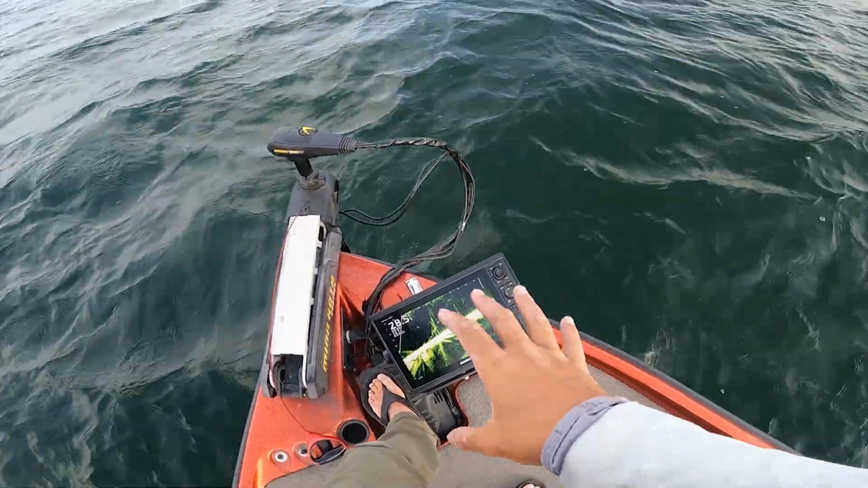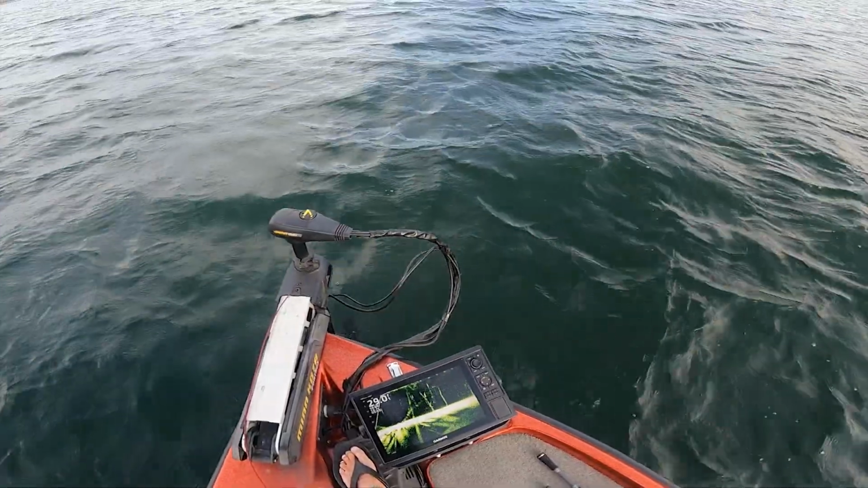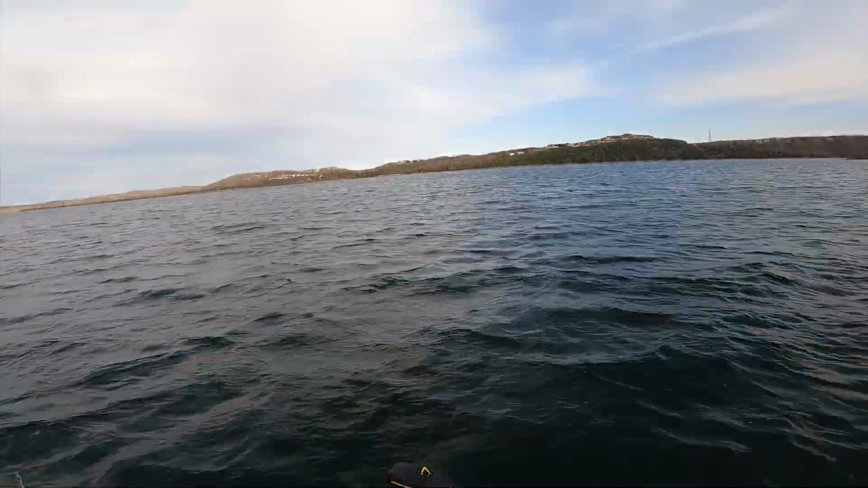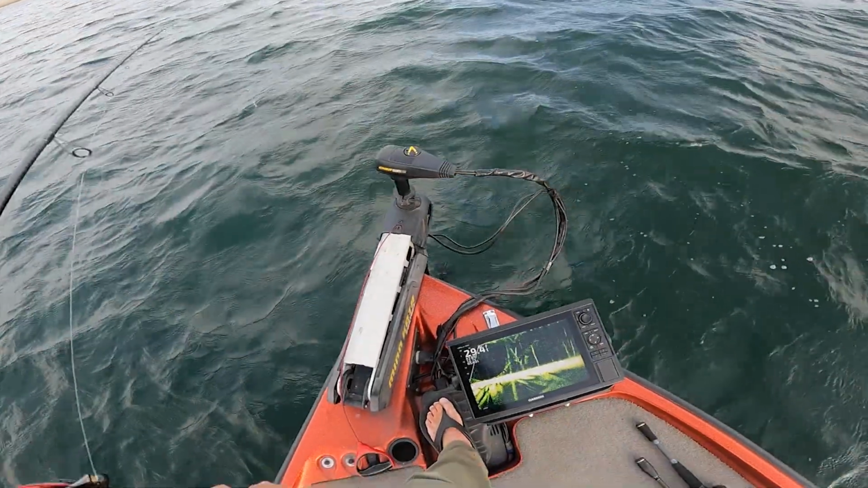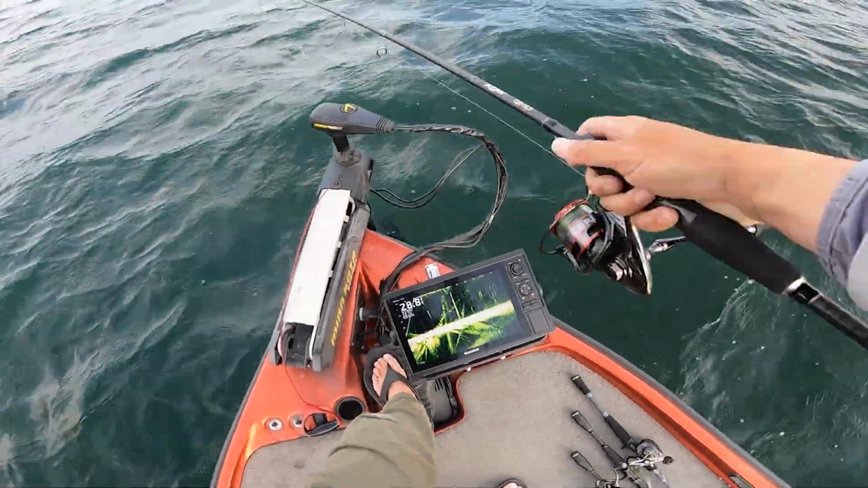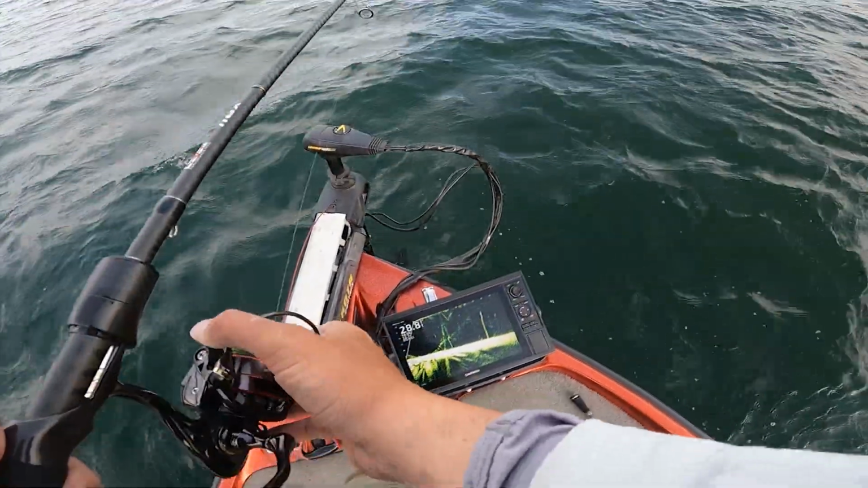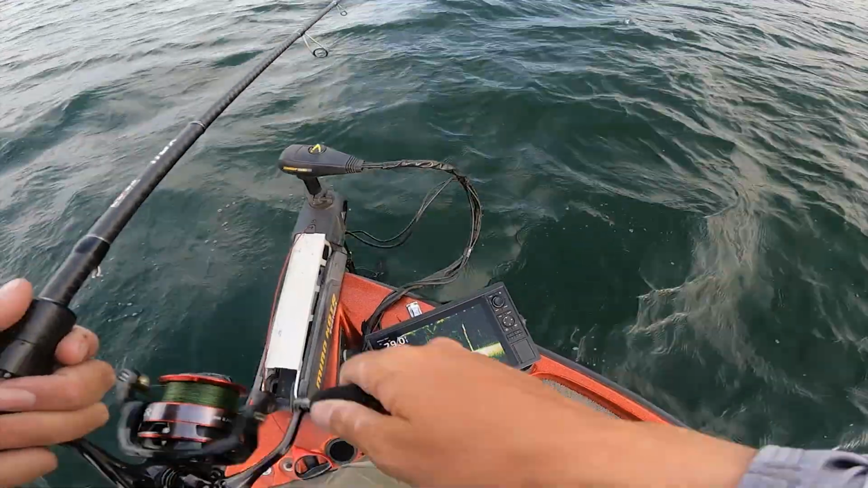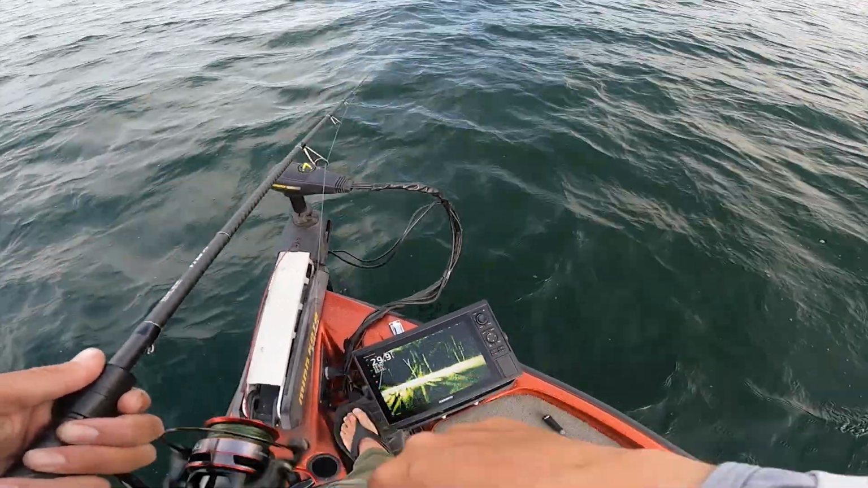If I had spot lock, I might have been able to spot lock there and kind of help myself get on it. Our birds are out there having a powwow. There is bait out there, but there was no fish on it. There's one down there. Go see if this... He's swimming opposite way. I thought he was swimming at me. He's swimming opposite way. There you go.